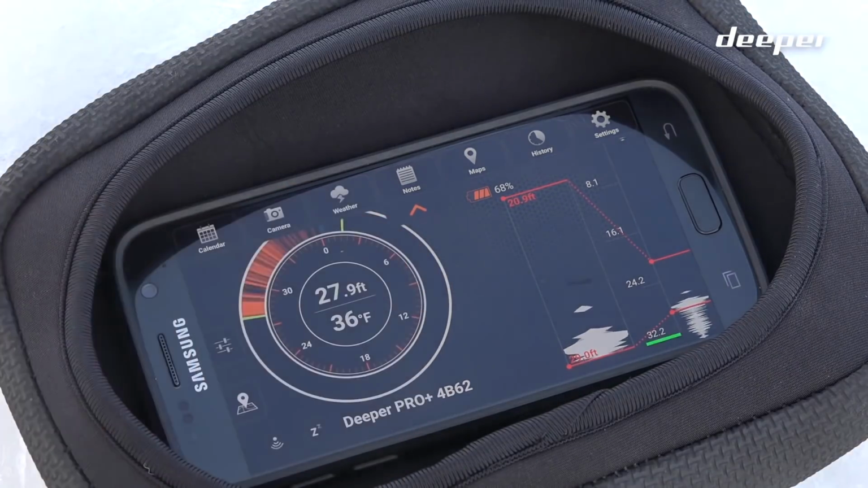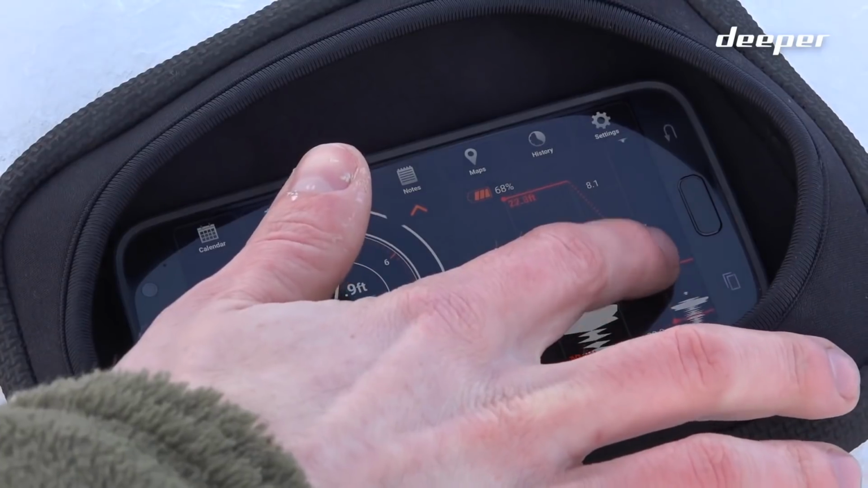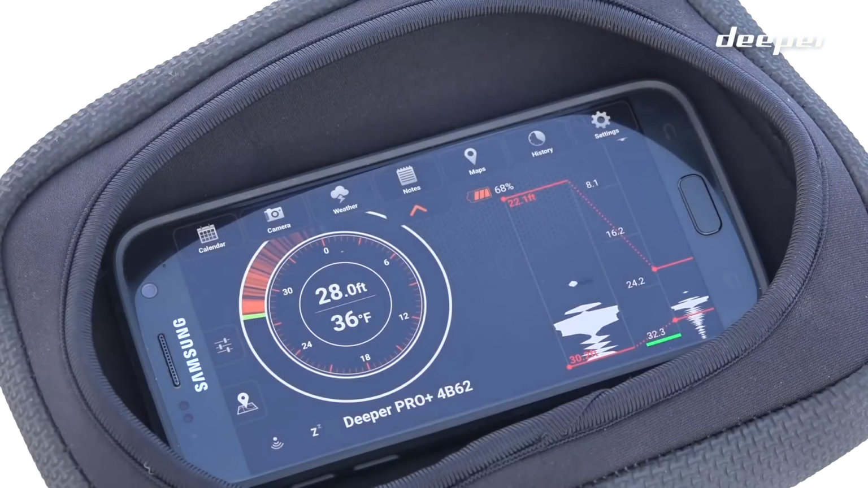If there were one viewing mode that I'd like to add to the app, it would be the option for a split screen showing 2D sonar on the left and a zoom 2D sonar on the right. I personally find that combo to be very helpful when fishing in deep water close to bottom.